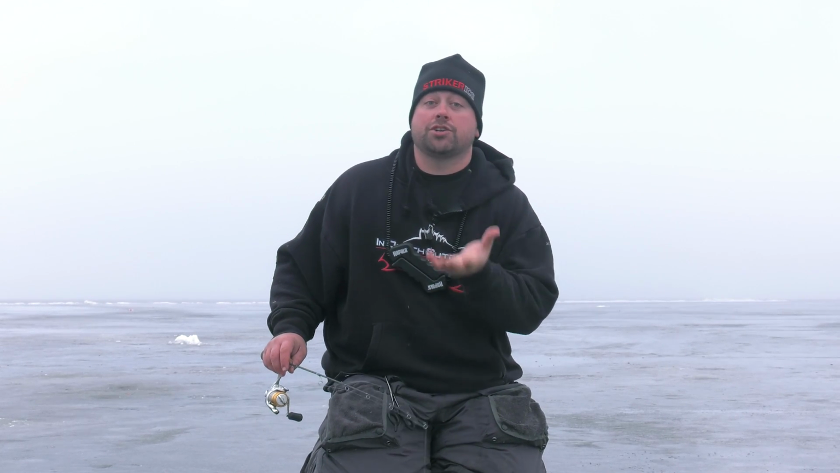Well, I had a fish come up, look at it, and not eat. That was my cue. Immediately, I just switched to the green UV, and hey, now I'm catching fish again. So it's all about those fine-tuned adjustments that go on throughout the day, because guess what? Fish's preferences will change on any given day.